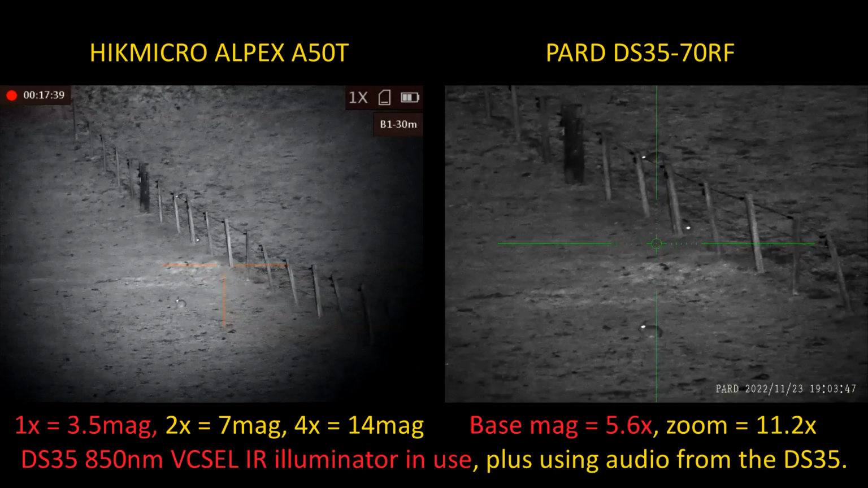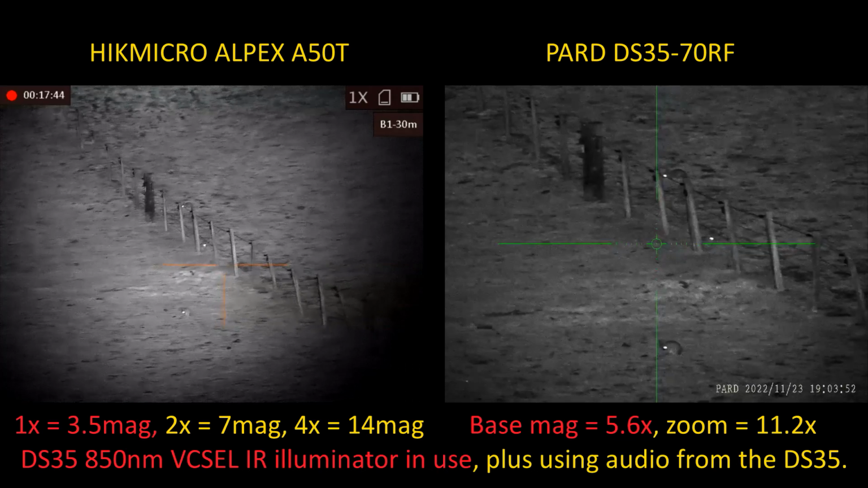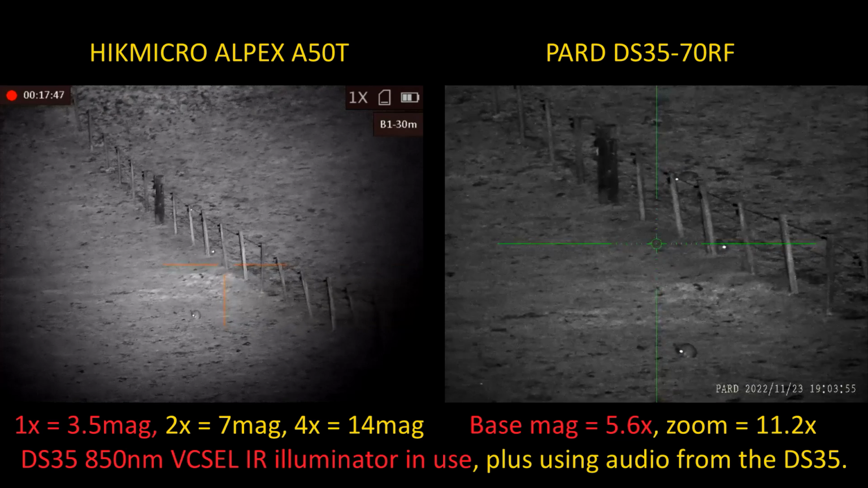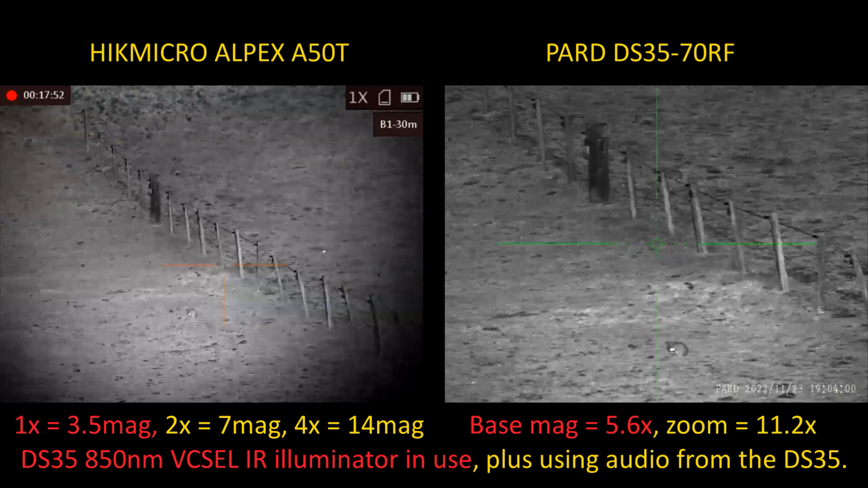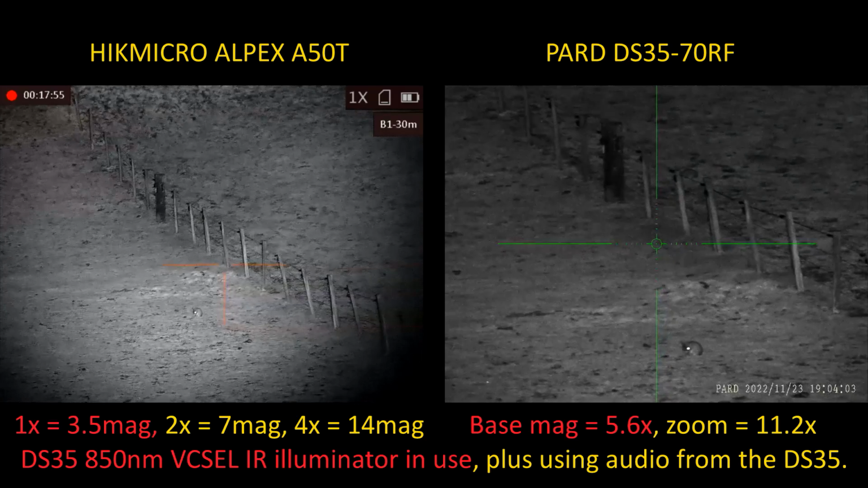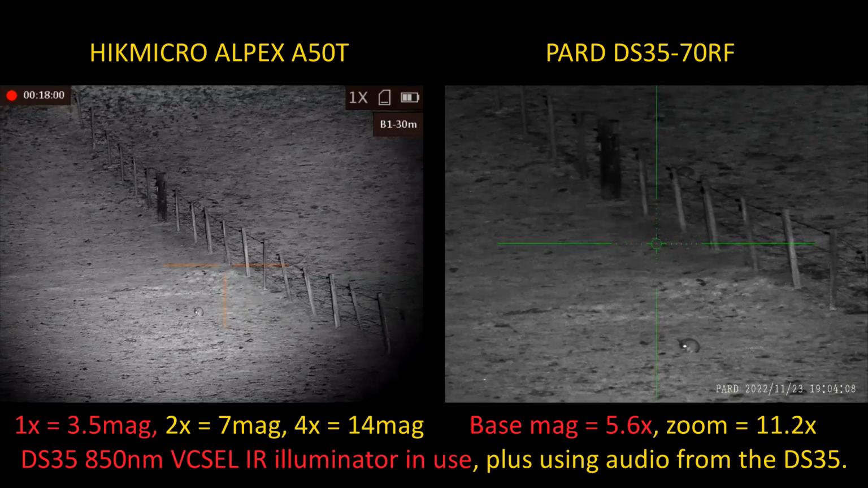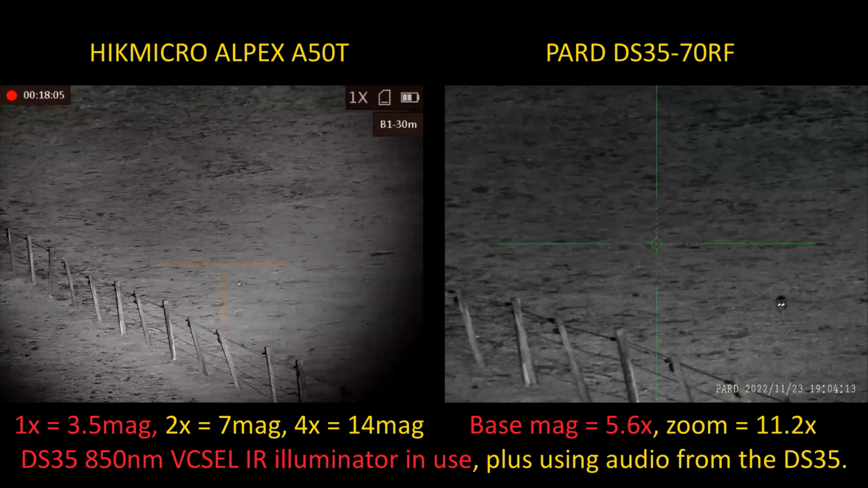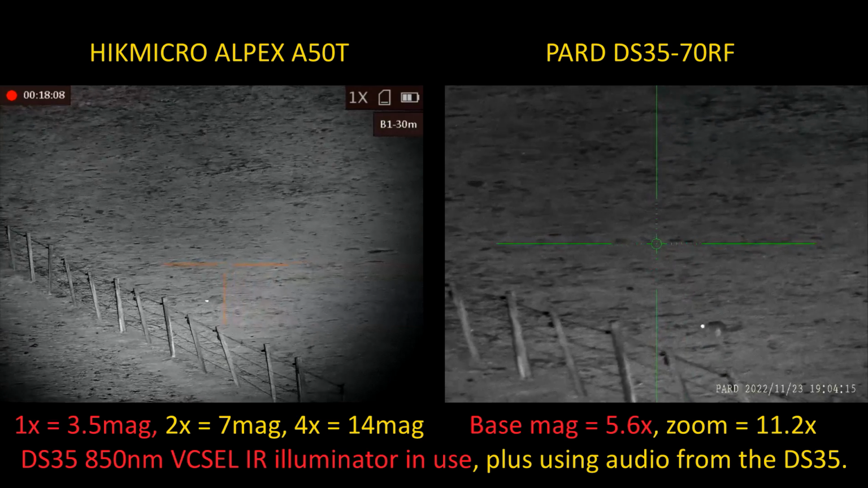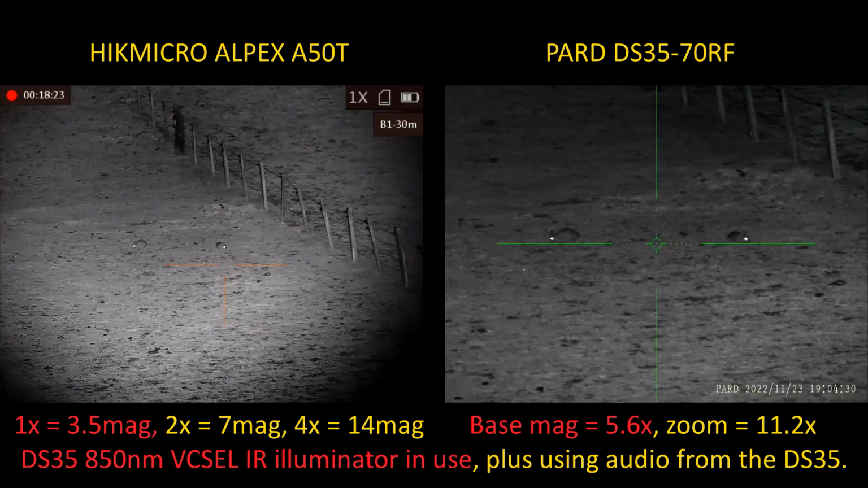I've got the Pard VCSEL on level 1. Okay. How's that look? It looks nice and clear. If I go to 2 and 3, it doesn't blow out the Alpex. That's good. The Alpex is fine with the Pard IR, it just adjusts like a Pard would. It's like cutting itself down, yeah. Exposure thing. Good. Okay, and it should still be filling the field. Oh yeah, it's filling the field of view on both scopes. Okay, that's good. I hope that's all that's been interesting.